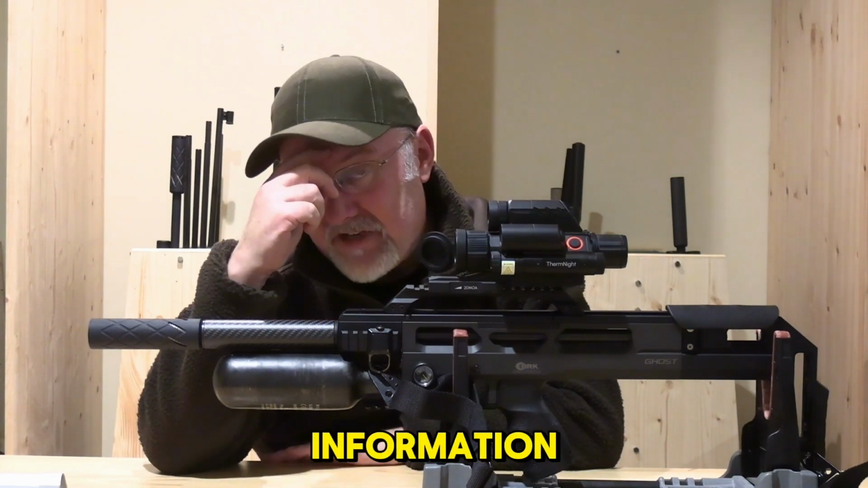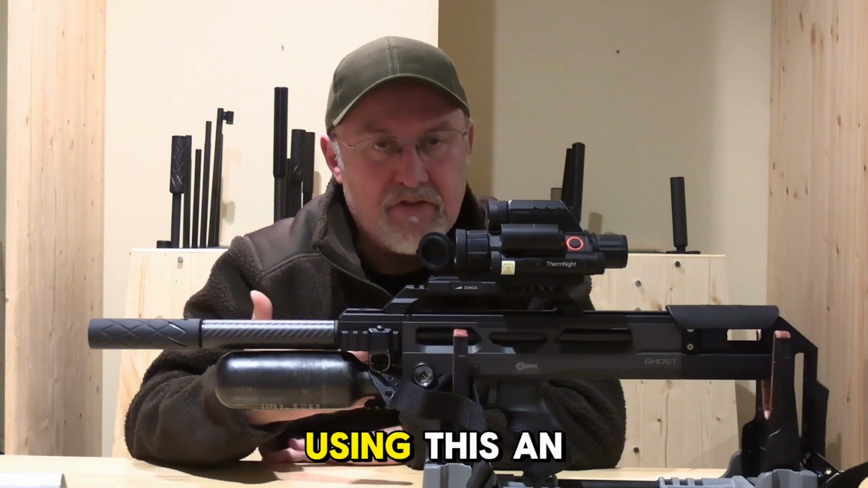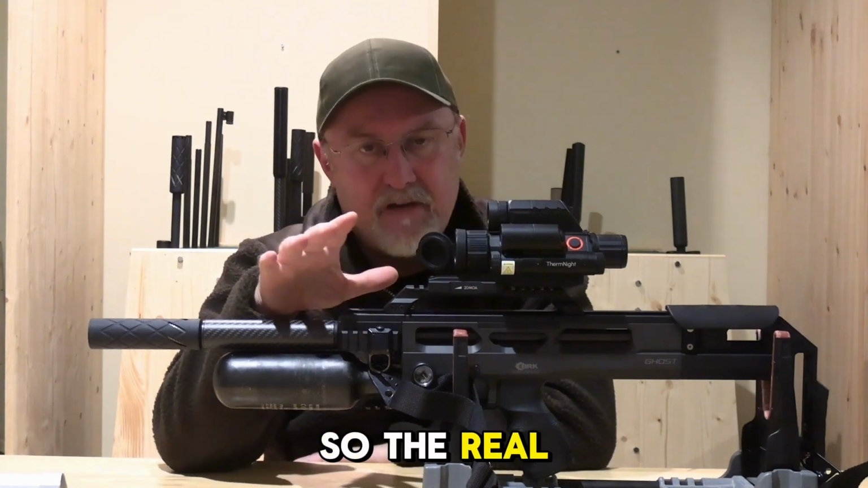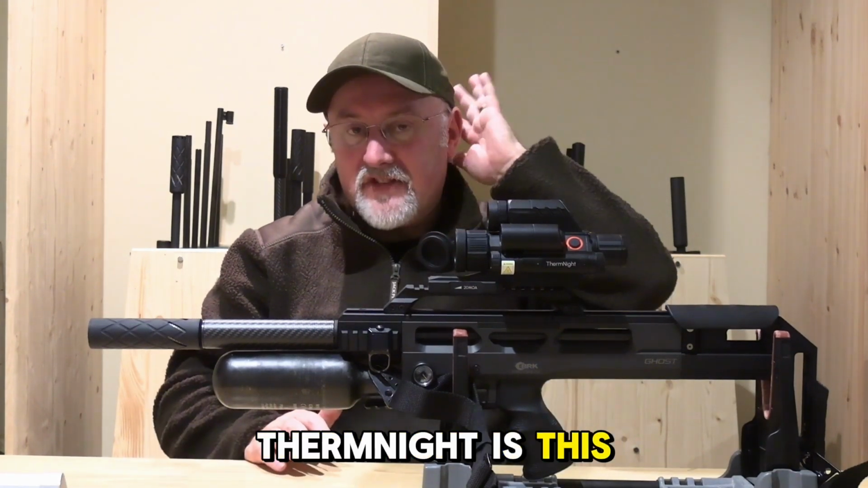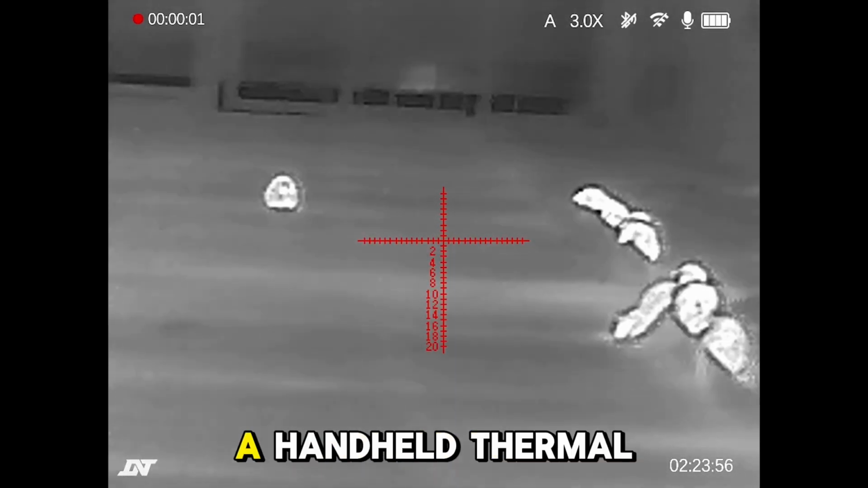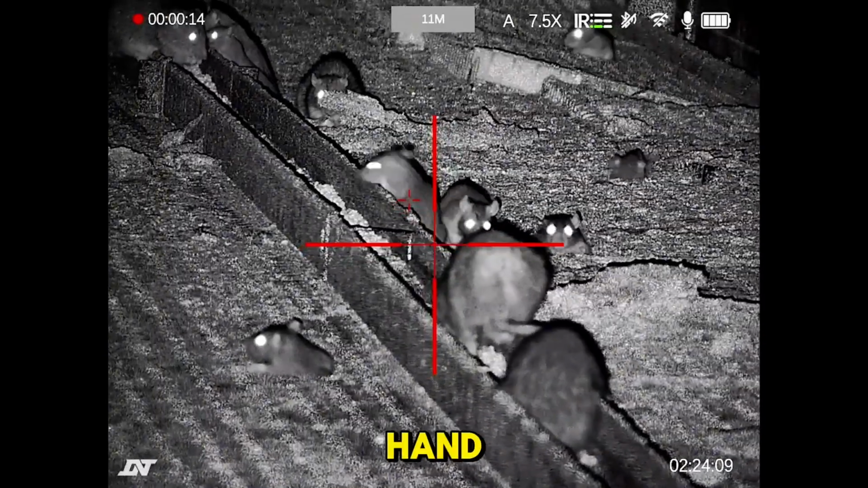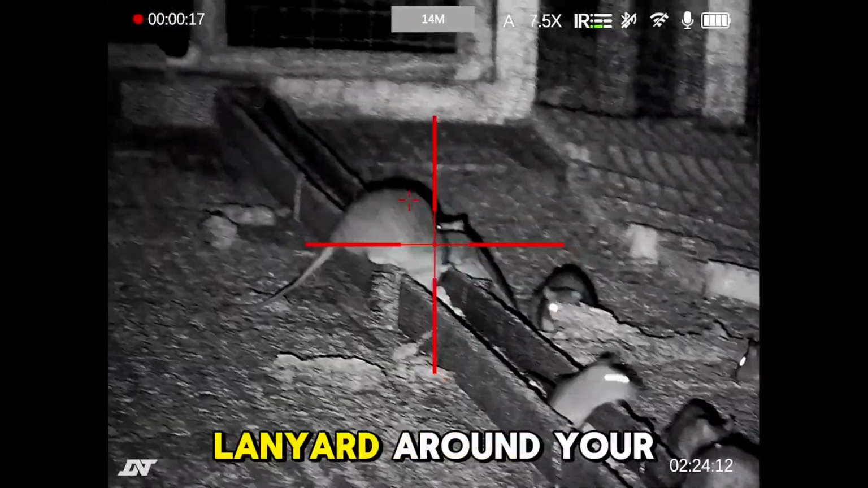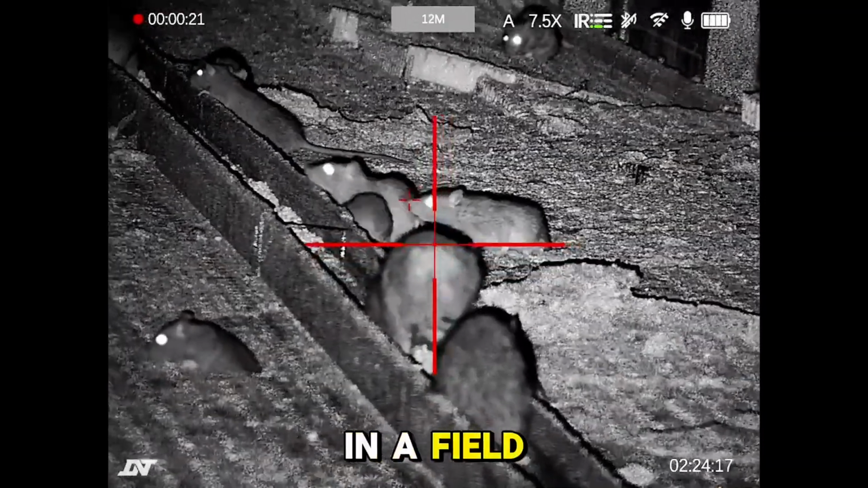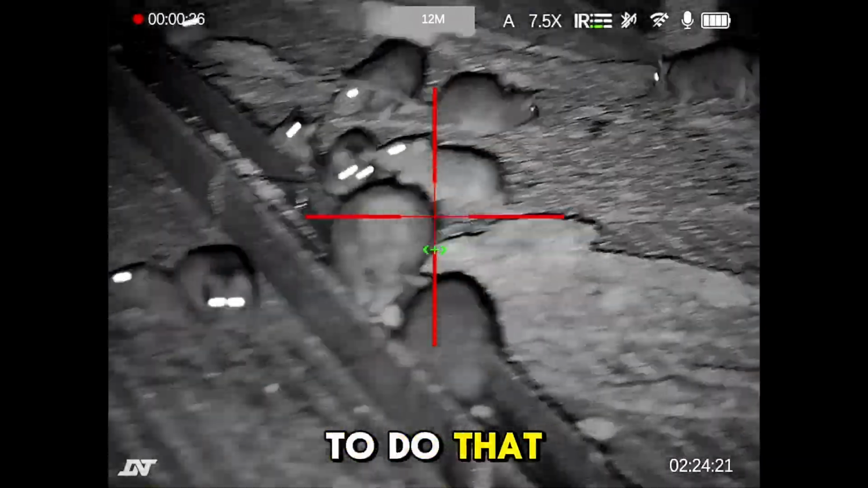Now that's an awful lot of information, lots of numbers there, but what does it mean in the field? And I've been using this an awful lot for the last few months. So the real party piece, obviously, for the ThermNight is this thermal capability. Now I'll be honest, I find using a handheld thermal spotter much easier, because obviously it goes in your hand, it'll go in a pocket, it'll hang on a lanyard around your neck. It's just much more convenient to use that to spot prey in the field. And it's a lot safer and a lot easier than waving your rifle around to do that.